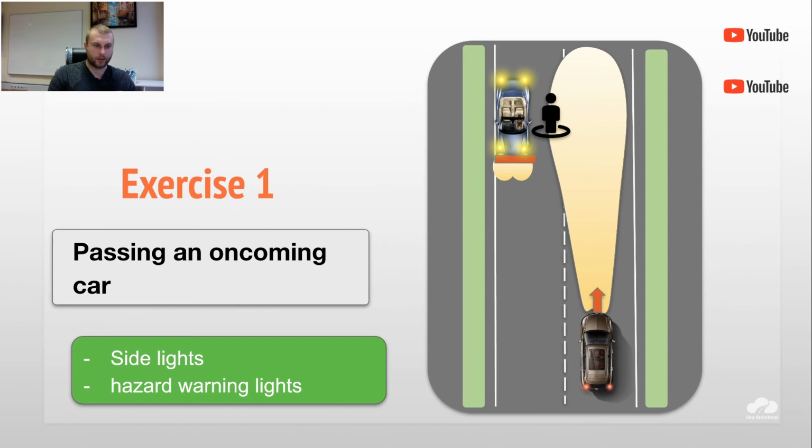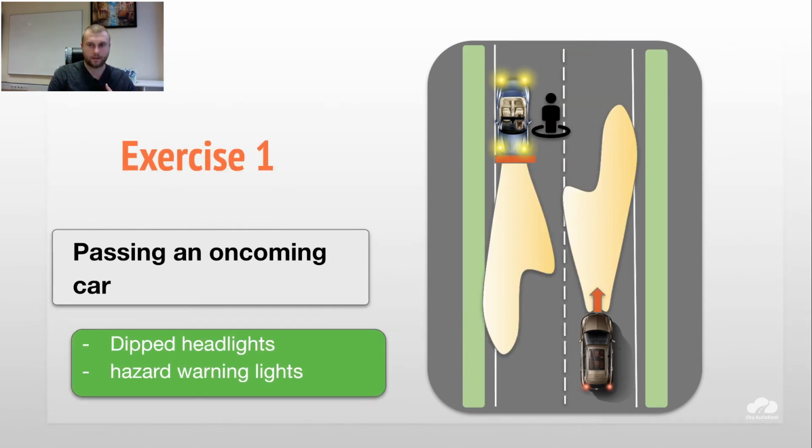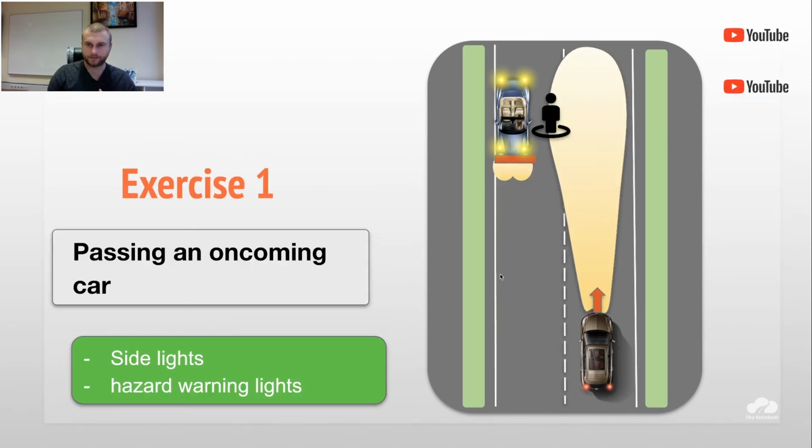And the last one is the proper one, so side lights and hazard warning lights. So we have to see how it works. In all the exercises here, I mean stages, we have casual headlights, and in the last one we have high beams. It's also allowed to use high beams if the car is standing using the side lights and emergency lights, because it means the car is standing, right? So it's a reference for us, meaning the car is standing.